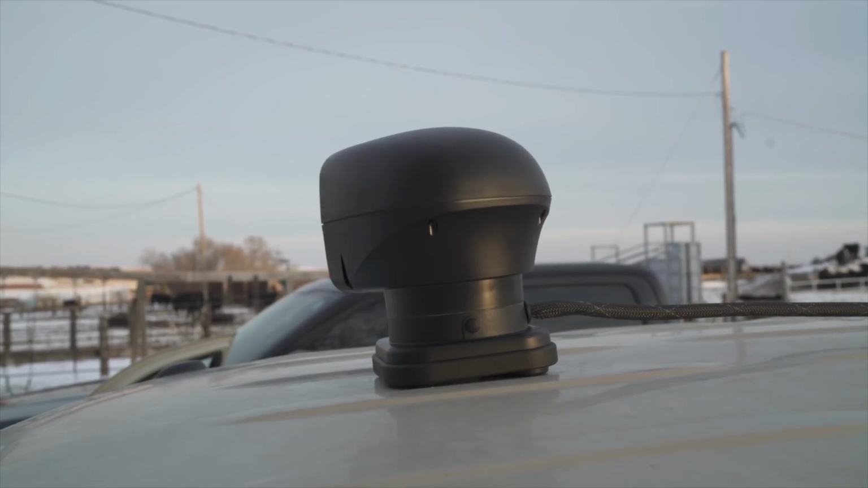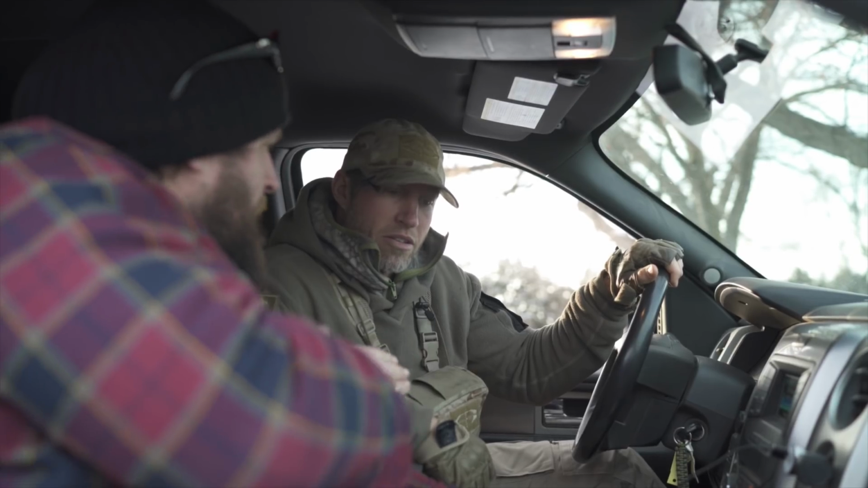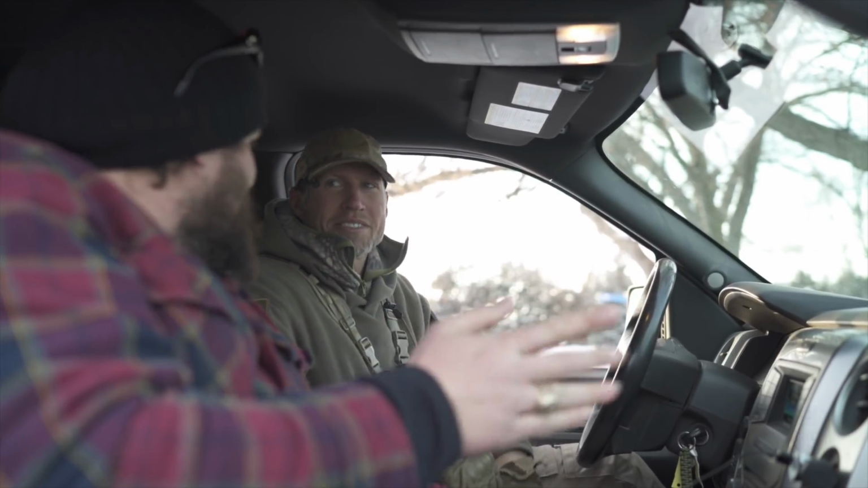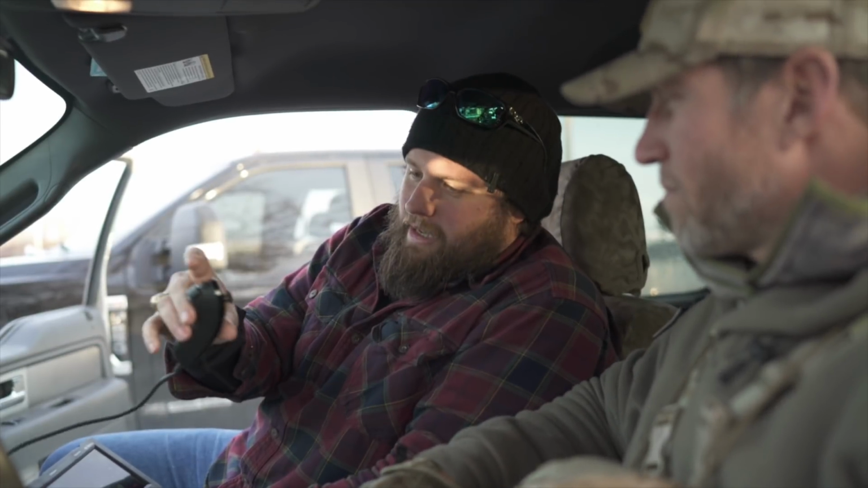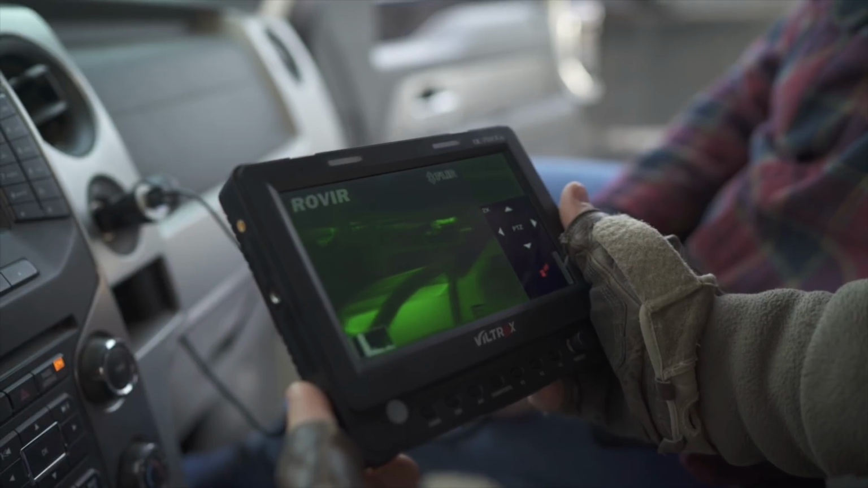Thermal pan tilt right on top of the truck. So you can use that without getting out of the truck. I noticed whenever you have somewhere to spot, you kind of turn the truck sideways so you can roll the window down and look out the window. But it's pretty cool. So there's only 2 buttons and a thumbstick, and it does everything. Pretty self-explanatory. Left, right, up, down.